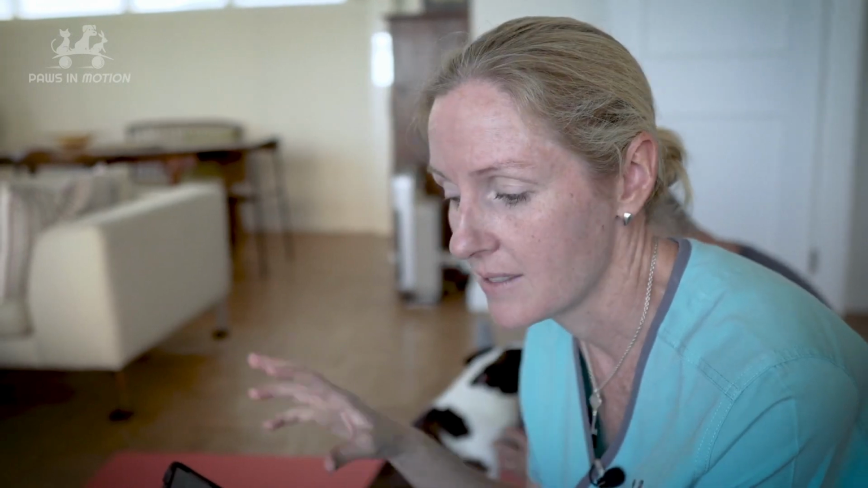This camera and the software that's included works to 0.02 degrees Celsius, so it's very, very sensitive. With my fingers, if I'm really intuitive and can feel very well, my fingers can probably detect about 1 to 1.5 degrees difference between one area of a doggy's body and another area. Whilst that's really good if we've got a very obvious problem, sometimes the digital thermal camera allows us to just see more detail and highlight some areas that are of concern.